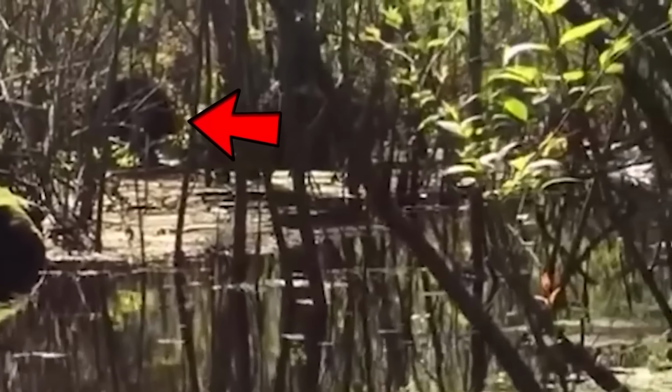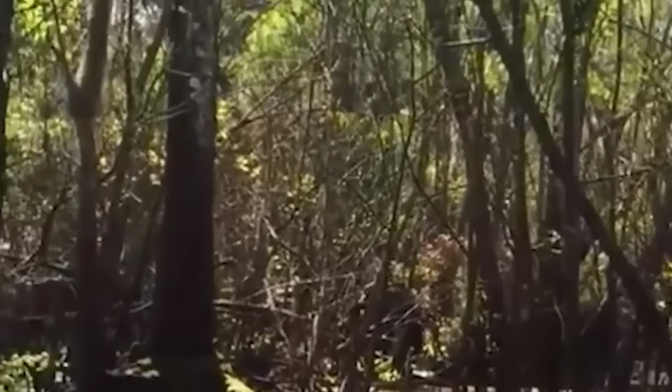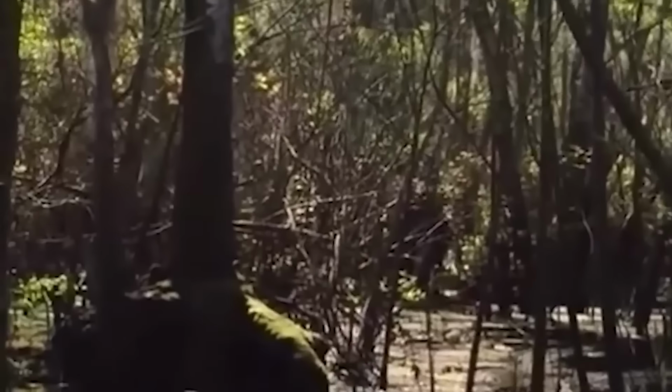The creature began to navigate through the alligator-infested water with ease, and it began using its arms to swing through the branches, which is something that isn't really commonly seen with bears, as far as I know. Some people believe this video is a hoax, while others believe this is full-blown proof that Bigfoot is alive and well and living in Florida. What do you think?